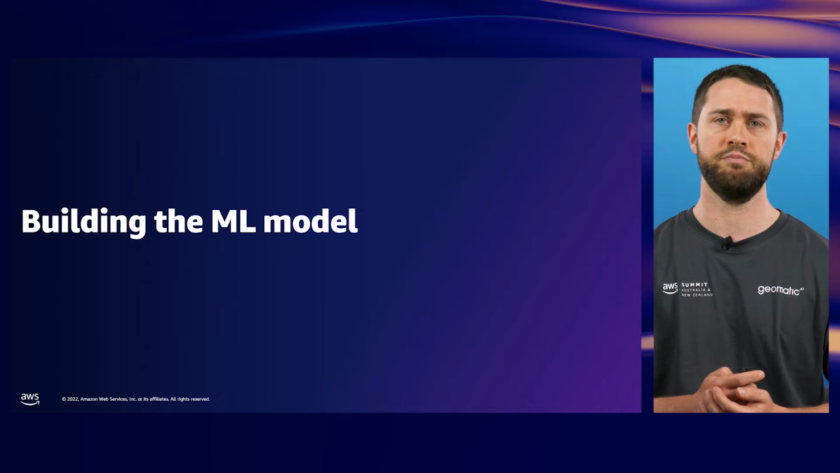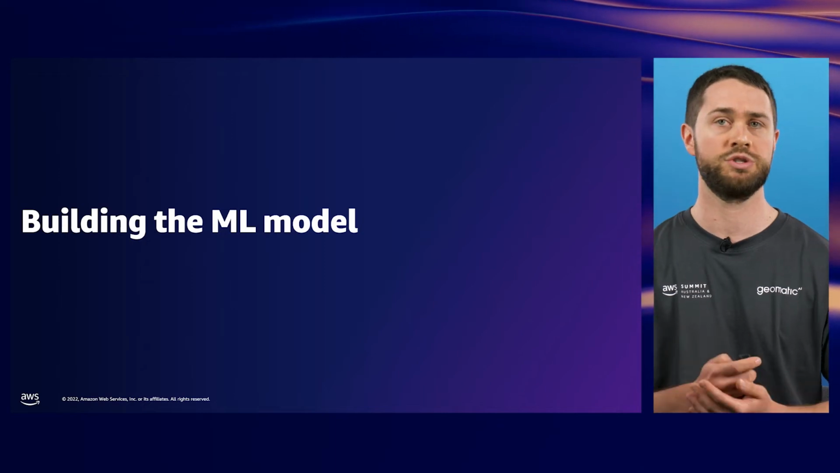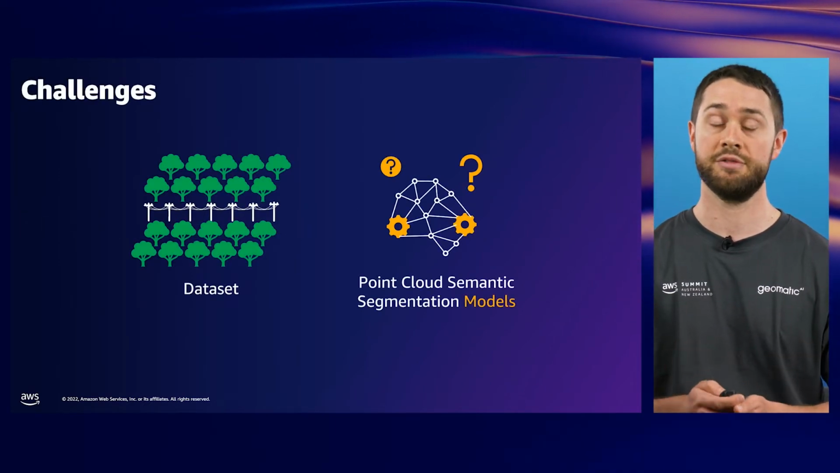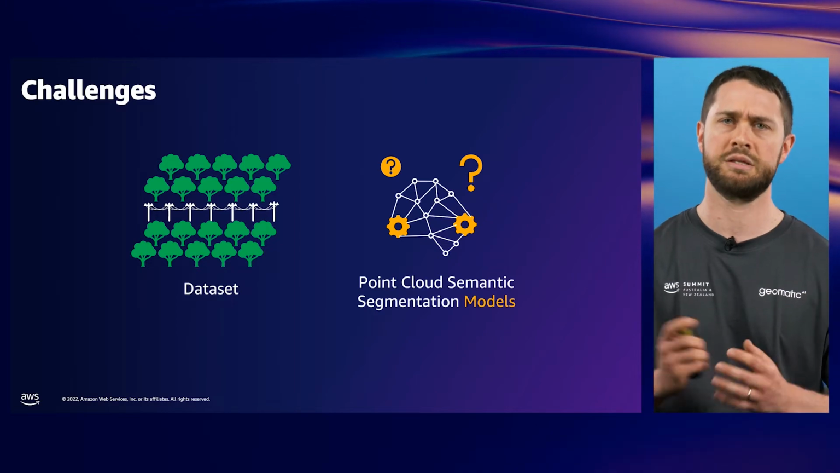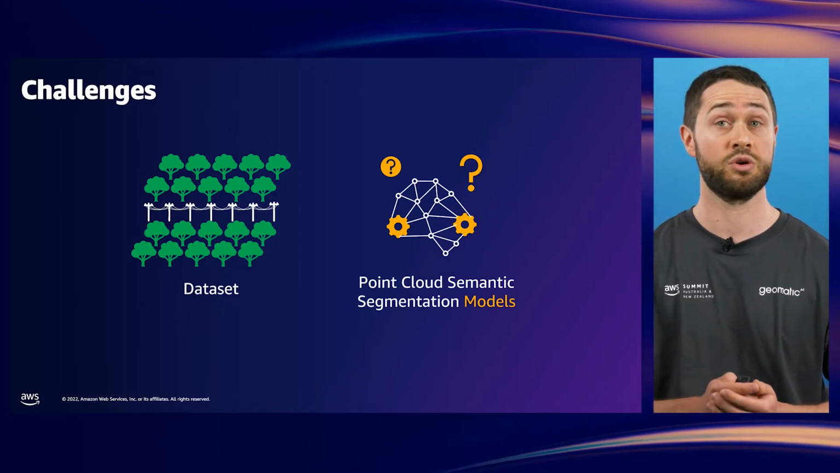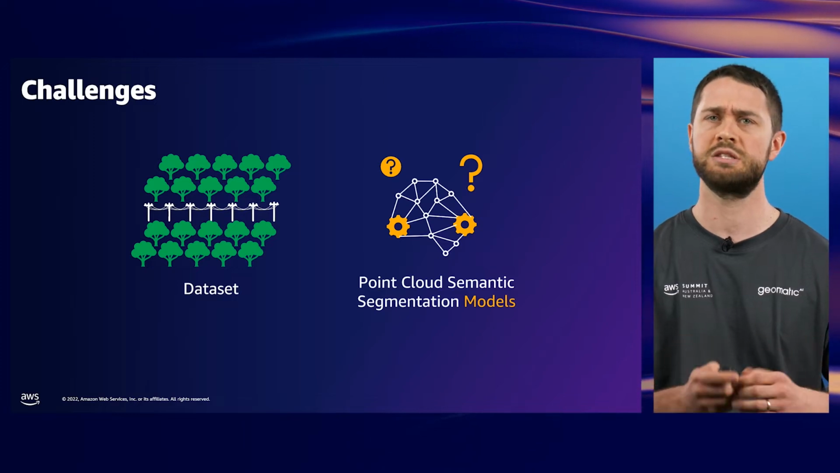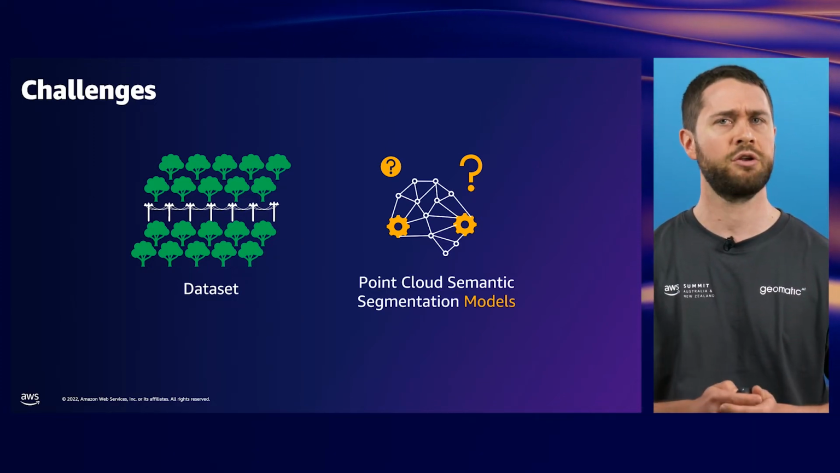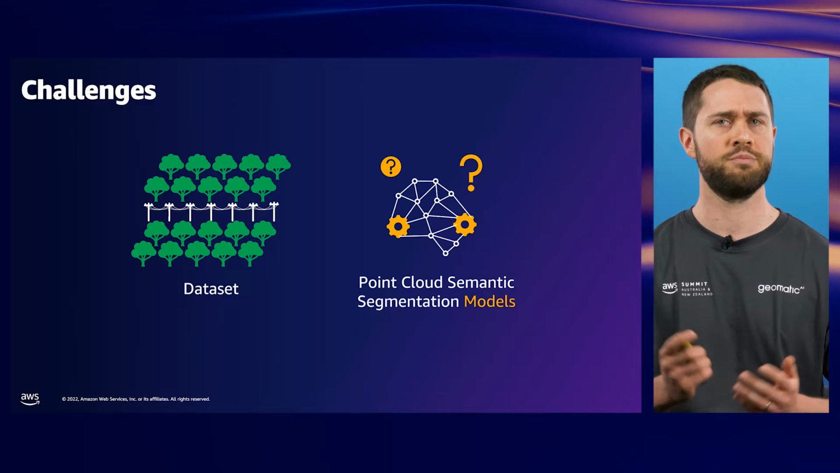Let's go through how we built the LiDAR classification model that we're using. For any ML project, we first need to understand the data we're dealing with, and then select a suitable model that can meet the project needs. Every dataset has its own quirks, and every model has its own strengths and weaknesses, so it's important to think carefully about how to combine them to achieve the target business outcomes.